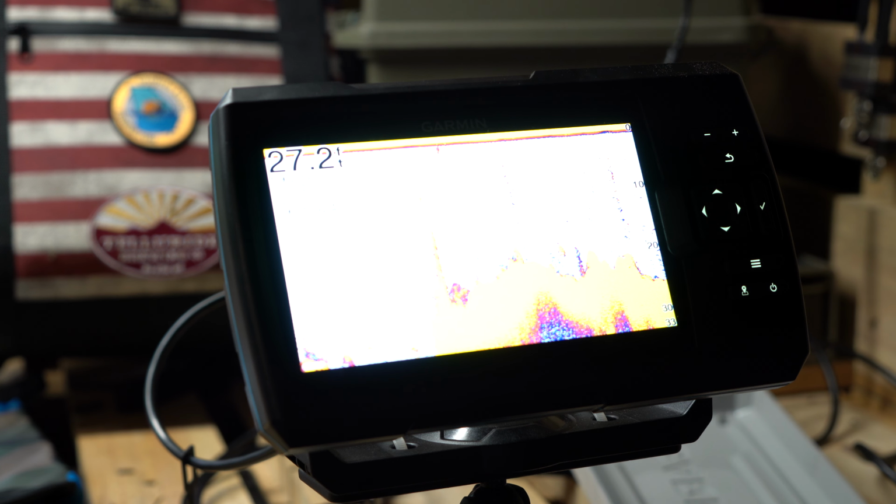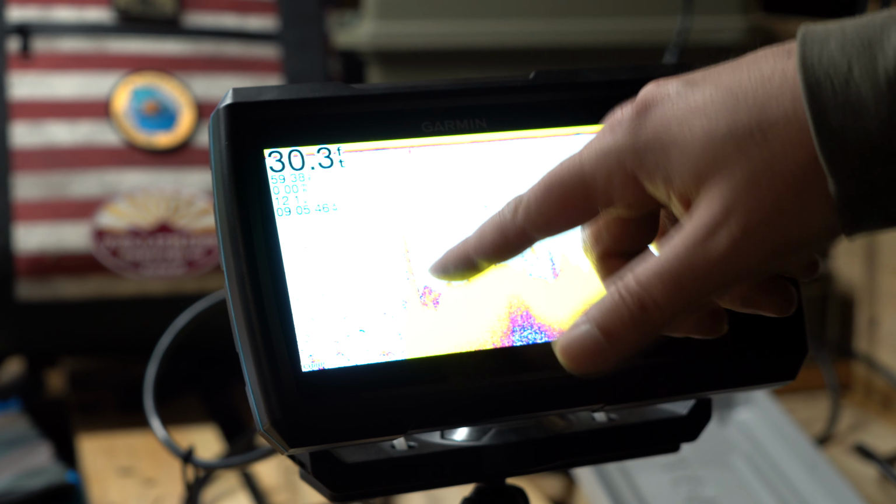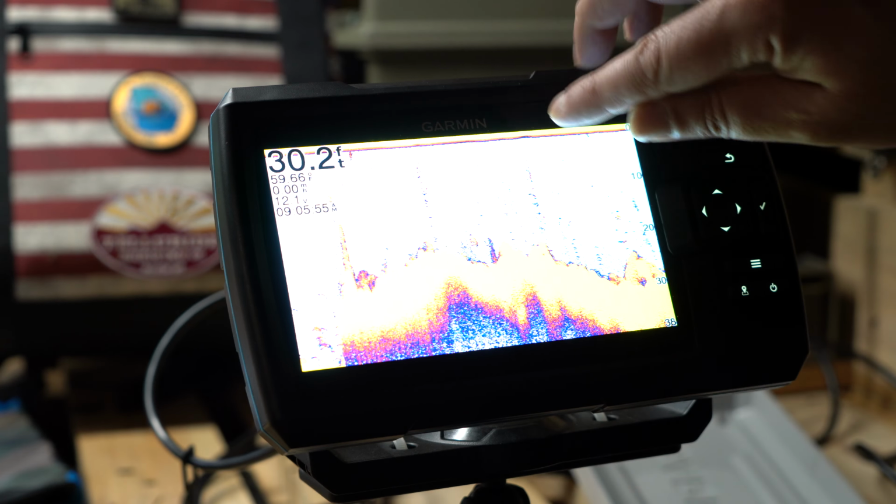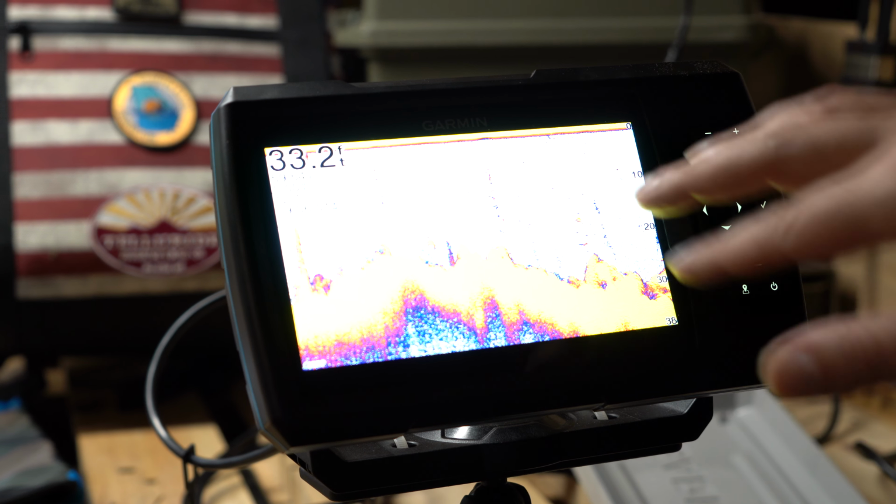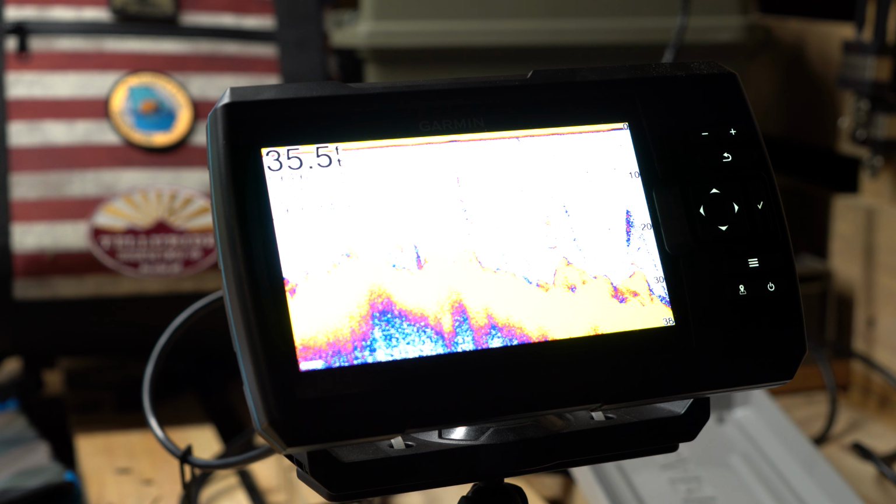So basically what we're looking at is this is likely going to be a tree with some fish around it. A hump, that's going to be fish right there. These stacks right here, I don't know if they're fish. Sometimes these are trees that are off to the side and barely out of range, so they'll look a little bit distorted.